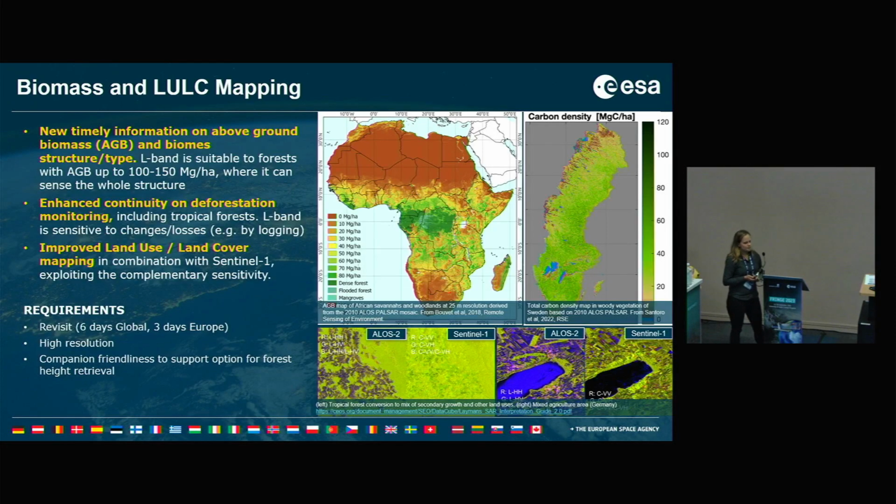One other example is biomass and land use and land cover mapping, where L-band will definitely help to map and estimate the biomass, also to monitor deforestation, for instance by logging, and the losses of vegetation in general, and also land use and land cover mapping will definitely have an advantage of using the two different wavelengths at the same time.